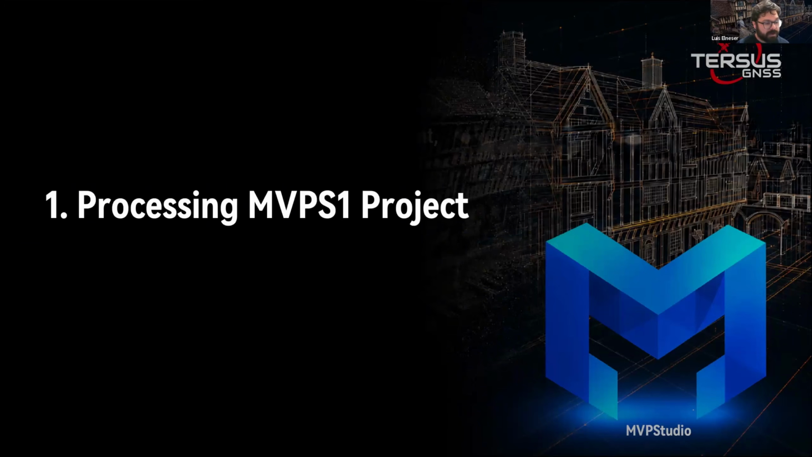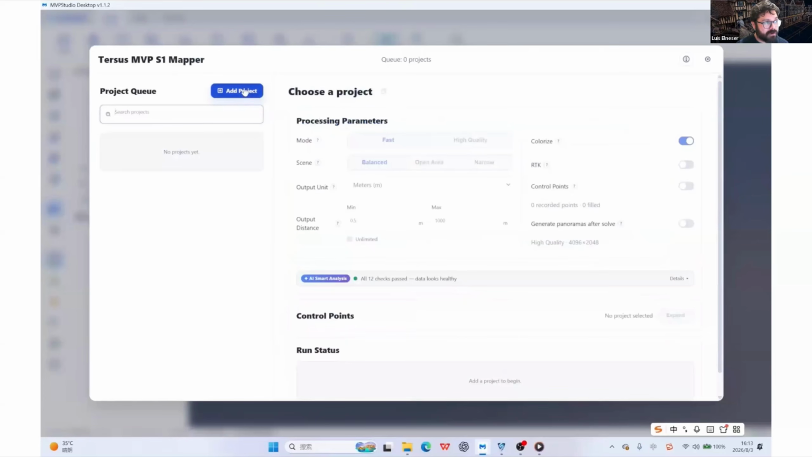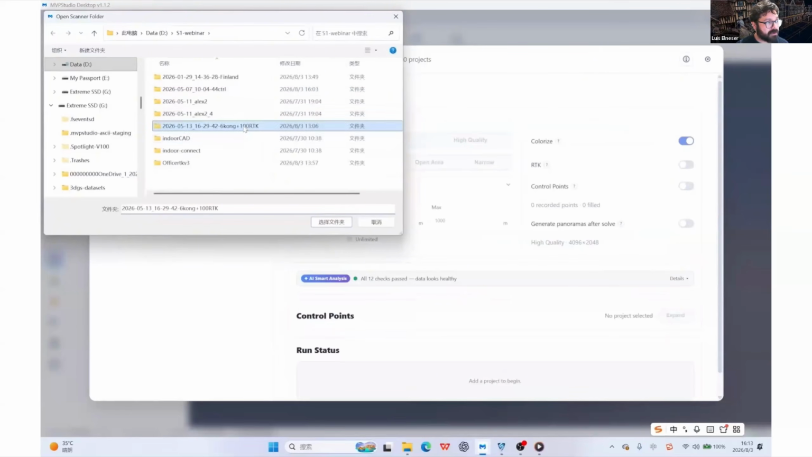We'll start with the first basic feature of MVPStudio. MVPStudio is a companion to the MVPS1 scanner, and one of the basic things that it does is bring in data from the scanner.